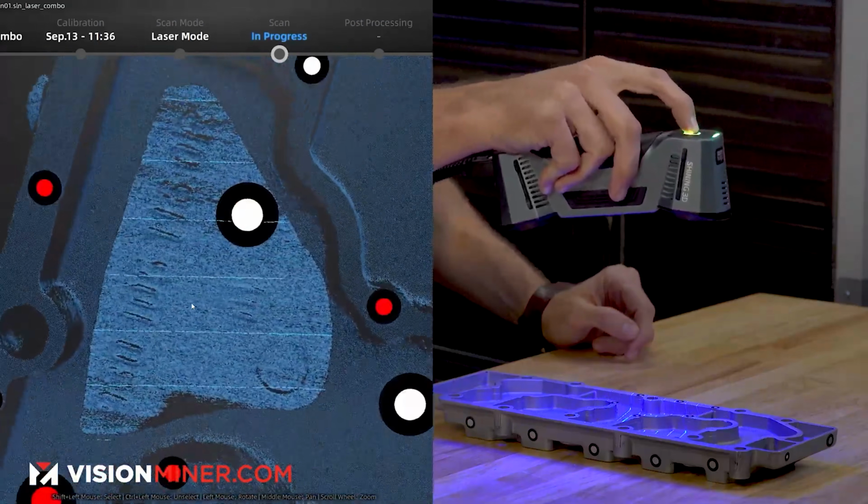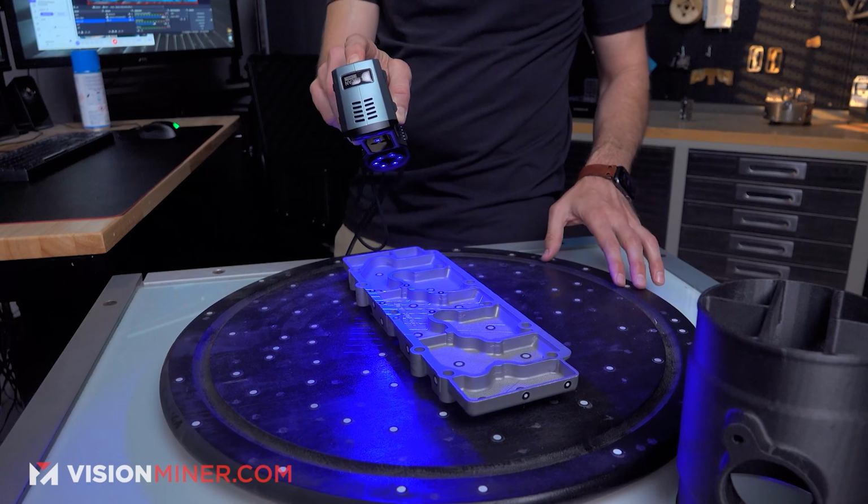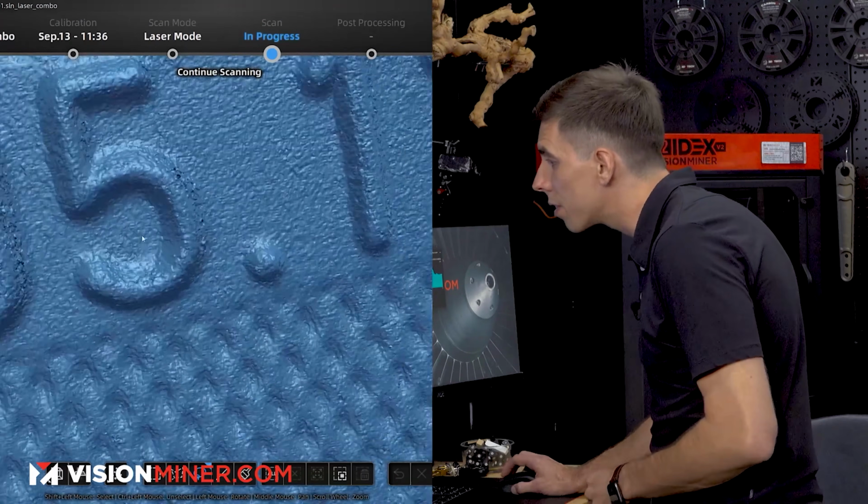One's more for speed scanning, like all the crossed lines, you can just scan different things, whereas the 7 parallel lines, just like we saw come out on the FreeScan Combo initially, get extremely high detail. We have 3 different light sources on the scanner. We have the 19 plus 19 crossed laser lines, the 7 parallel laser lines, and then the infrared LEDs on this unit.